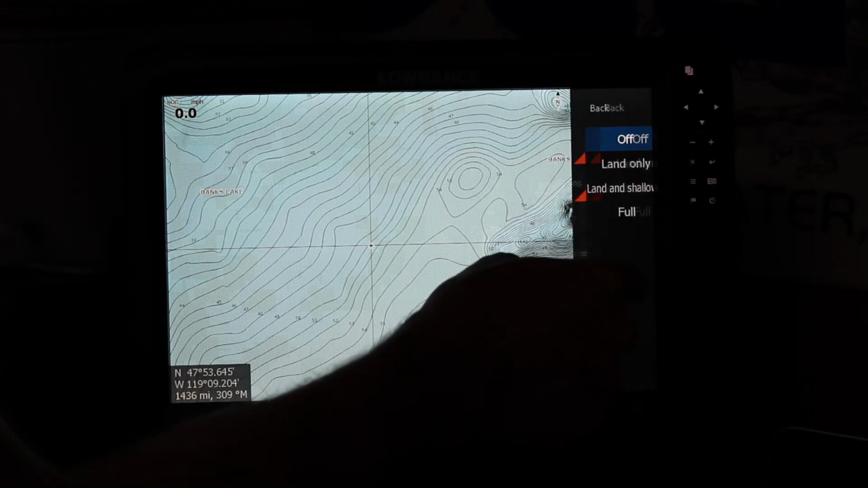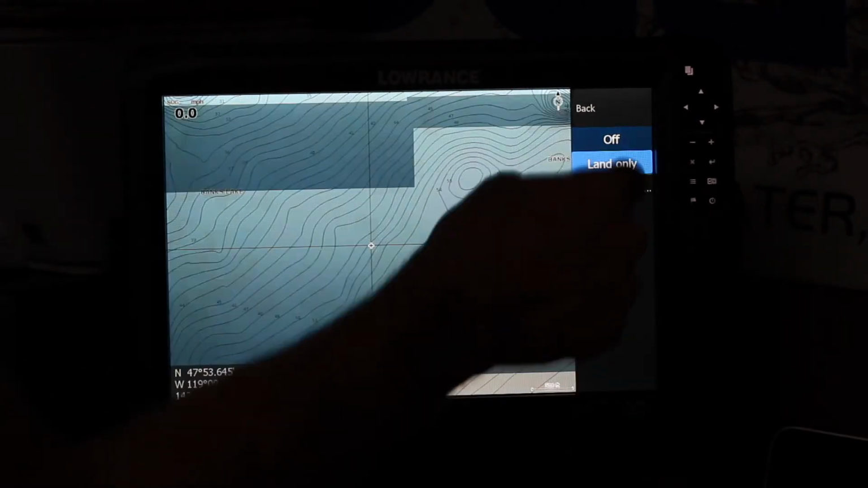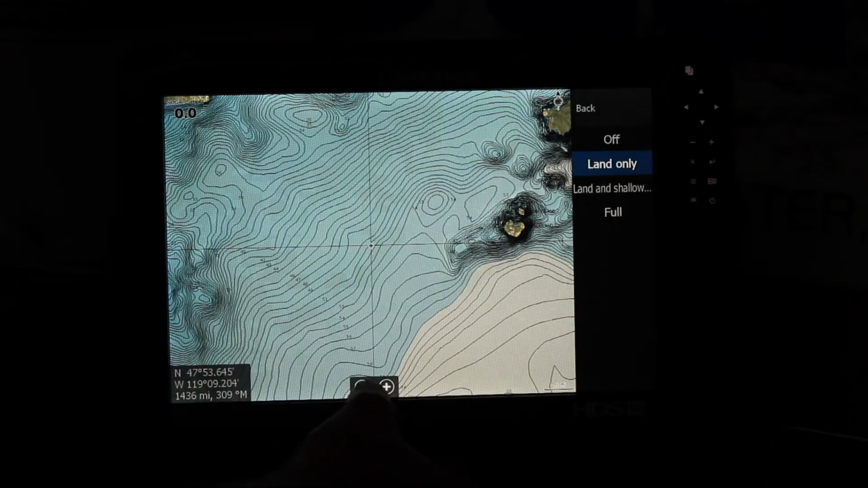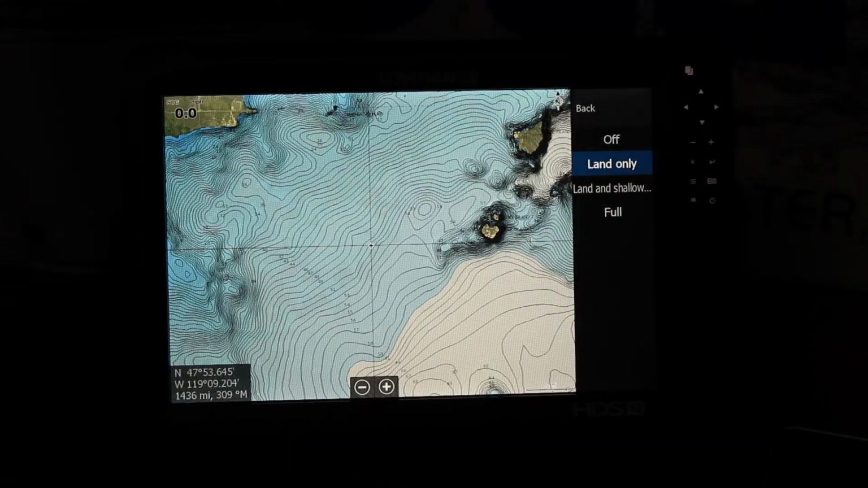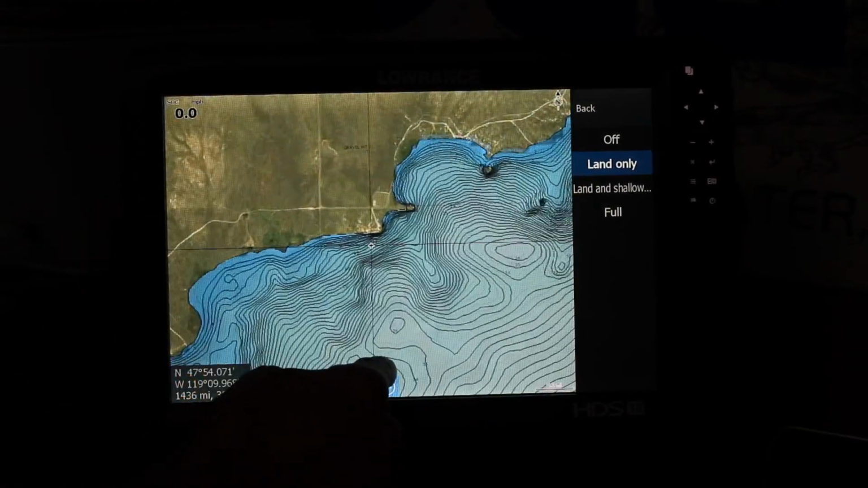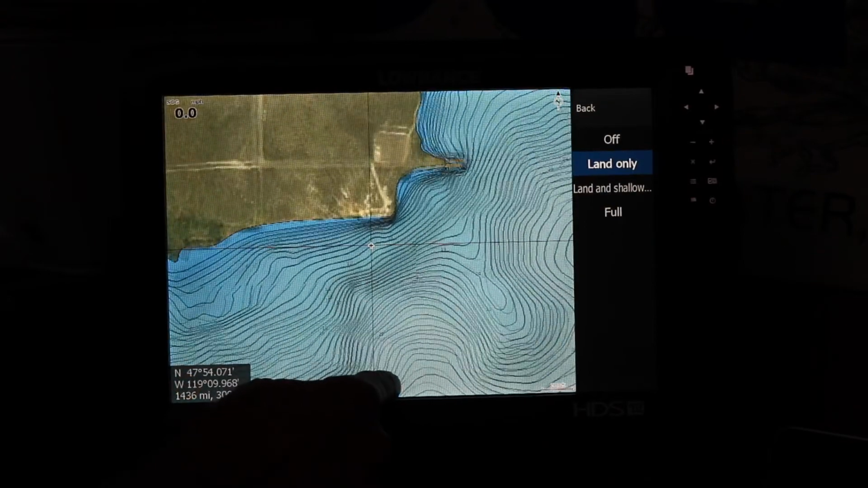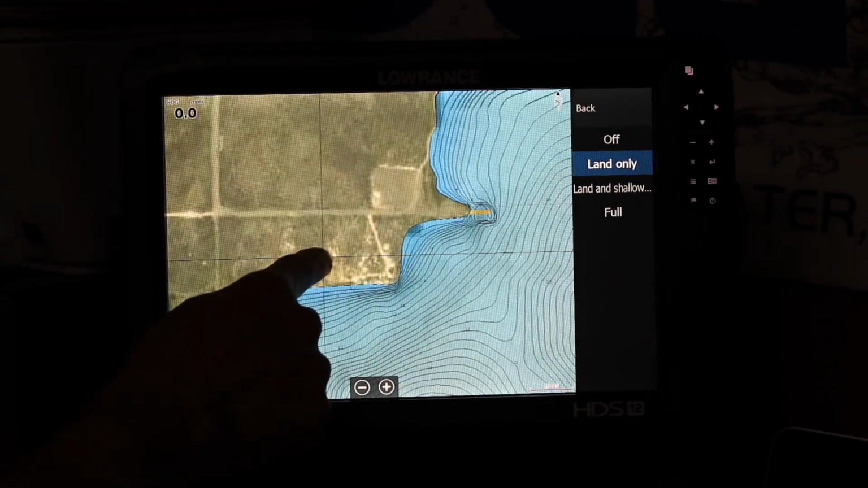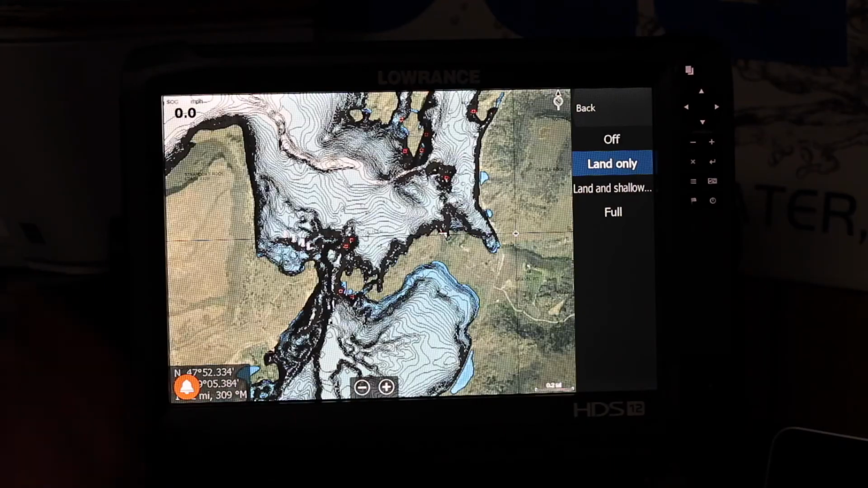You can also do the photo overlay if you have a Platinum card. If you have a Navionics Plus card, it will not do that, but this gives you the satellite overlay. You can see it right there. It's really helpful if you just want to see what the terrain's looking like, or points of interest. You can see where roads are, all that kind of stuff. So yeah, those are the main things.